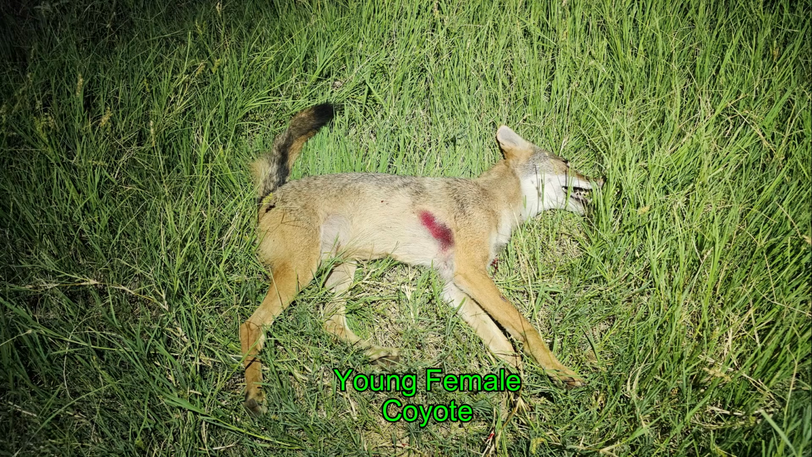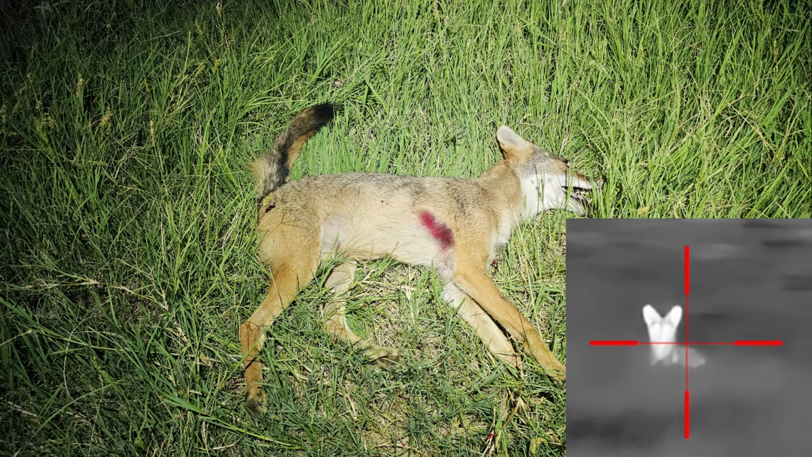Now the coyote I shot was a young female coyote, and the bullet entered the front of her neck and then exited out behind her right arm, and that was a lethal shot. Now the point of aim is kind of interesting. I was aiming off the back, but the point of impact was a bit low. Why is that? While I don't know this is necessarily true for the Goyojo, I know for other thermal scopes